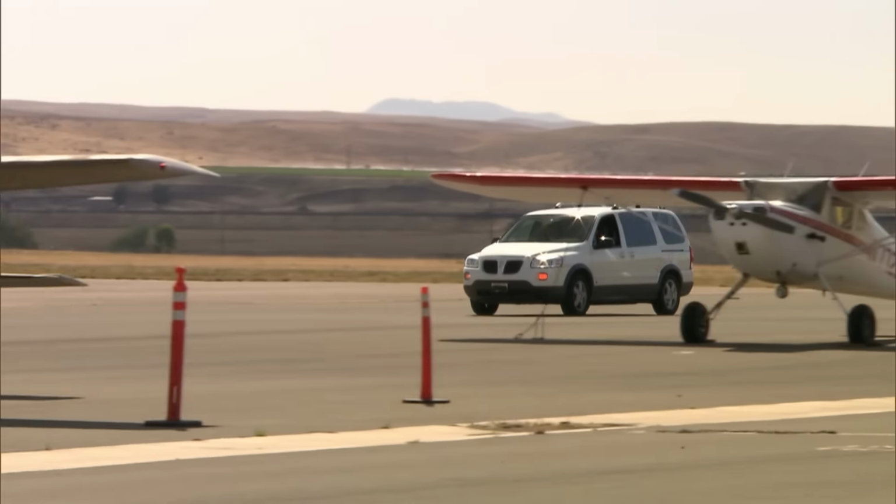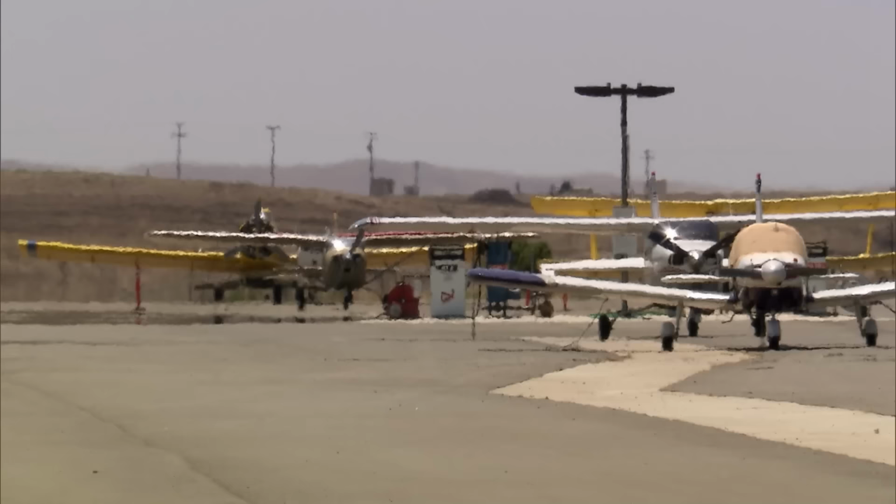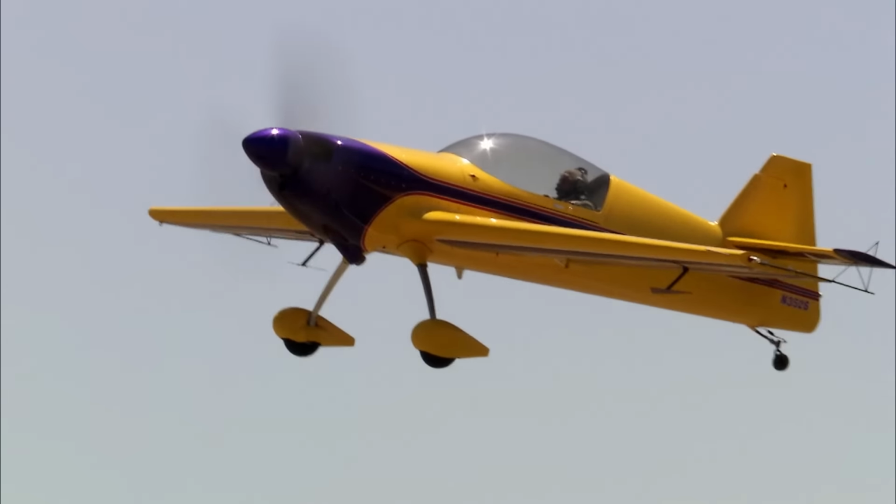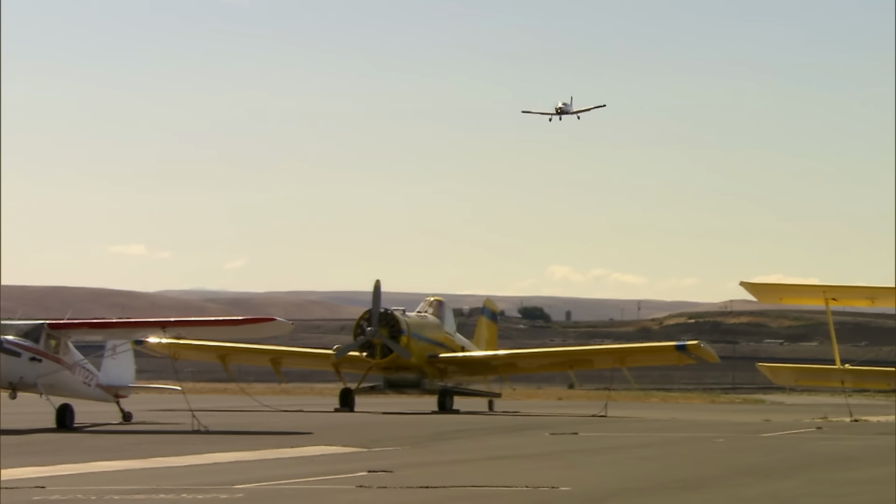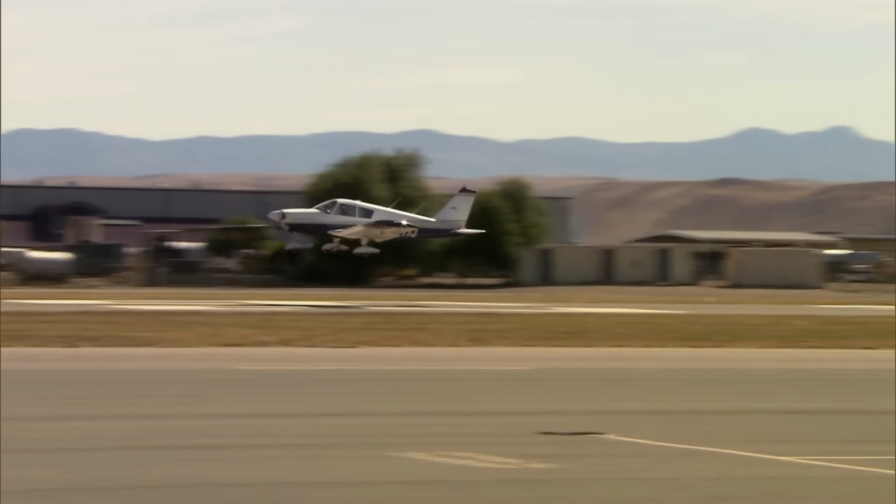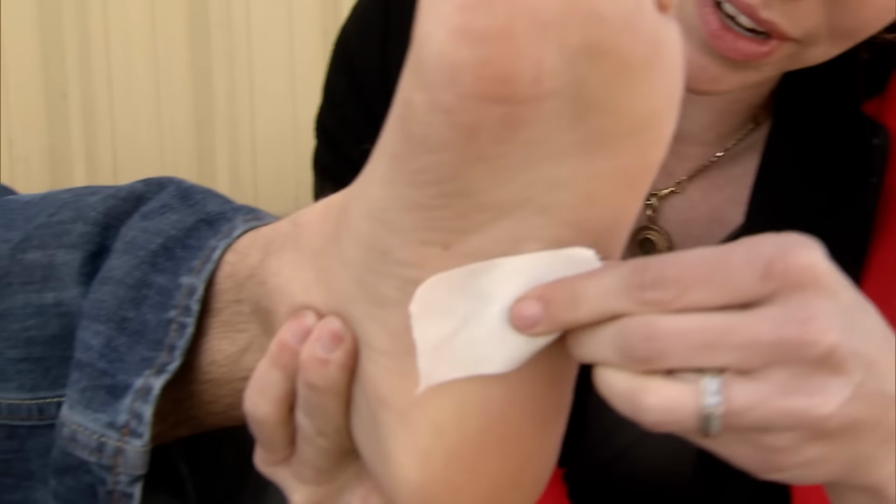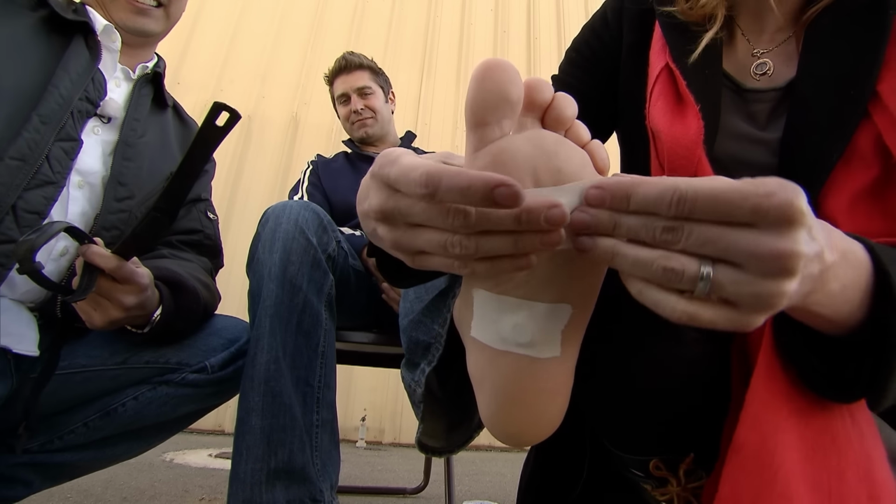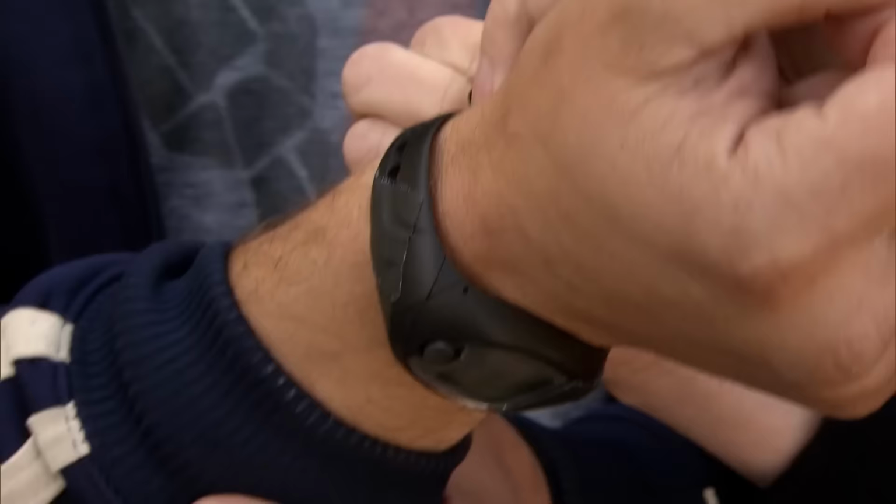And at King City Airport, Kari and Grant have lined up a terrifying test to take advantage of Tori's fear of heights. A high-flying ride in a stunt plane will surely provide the necessary motivation for cold feet. And to measure the temperature of his feet during the build-up and throughout the flight, Tori will be using the skin sensors. What do you think? Think you can do some foot modeling? Maybe for fungus cream. Plus, he'll be wearing a heart rate monitor.